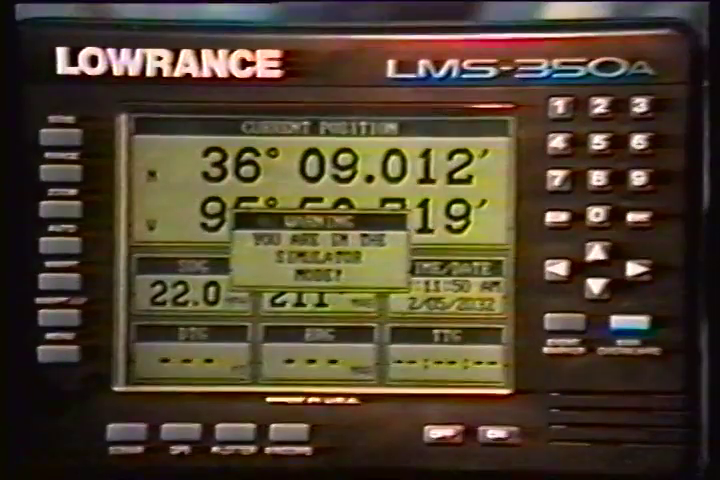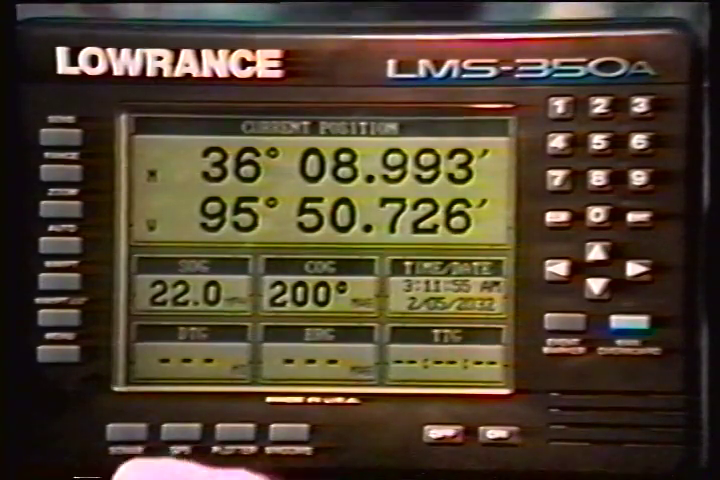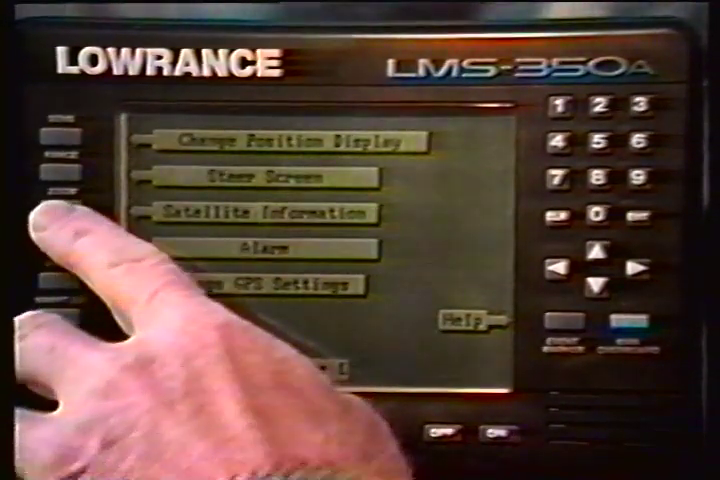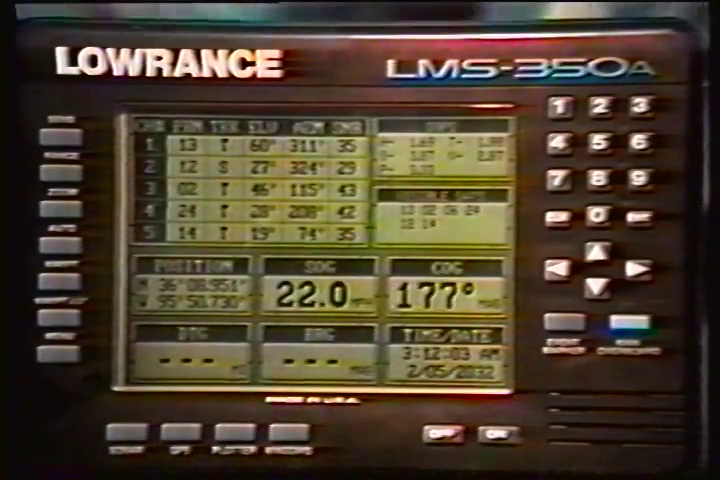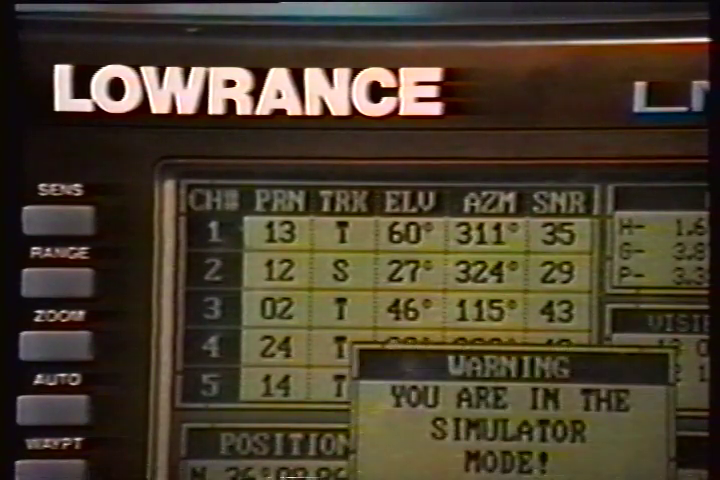The satellite information screen shows technical data about each satellite in view. To see this display, press the menu key, then press the key next to the Satellite Information label. The LMS 350A has a 5-channel GPS receiver. Data on each channel is shown at the top of the display. The channels are numbered 1 through 5 on the left side of the screen.